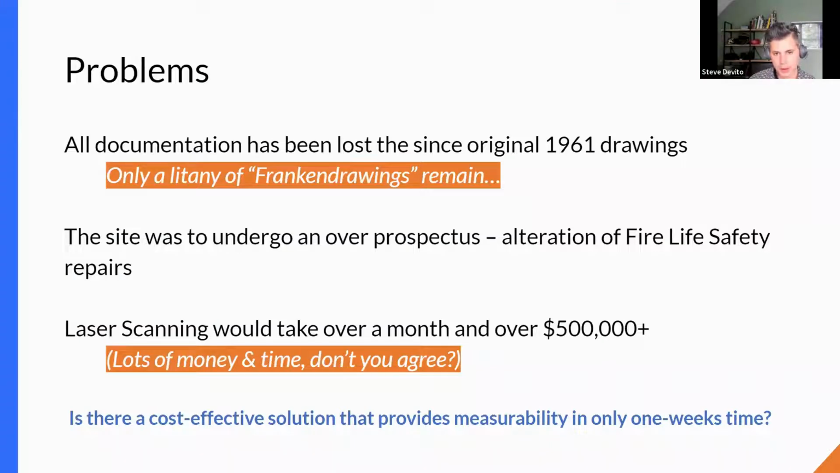And this is a problem with older buildings. It's even a problem with newer buildings in that the documentation has been changed over time, and the record keeping is not so fluid because there may have been different people taking care of different drawings at different times. So there was a Frankendrawing situation where the owner, GSA, and the architecture engineering firm who was going to be working on this prospectus level fire and life safety repair project did not know what the actual conditions were.